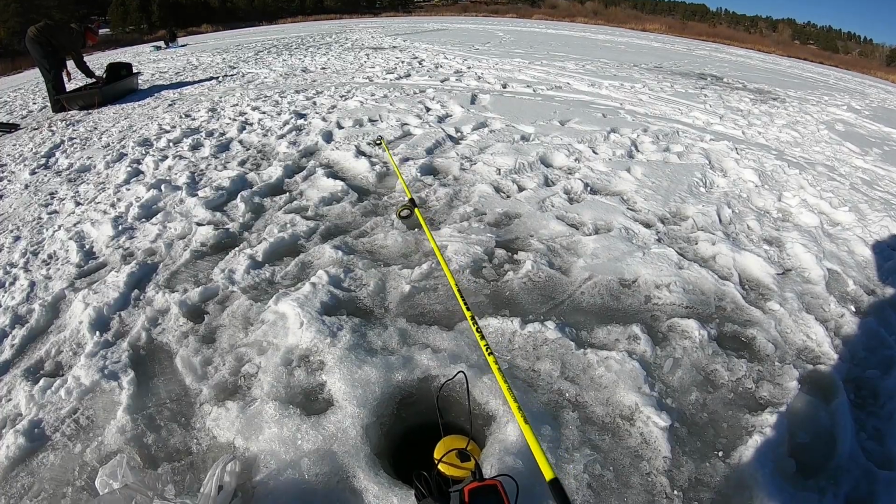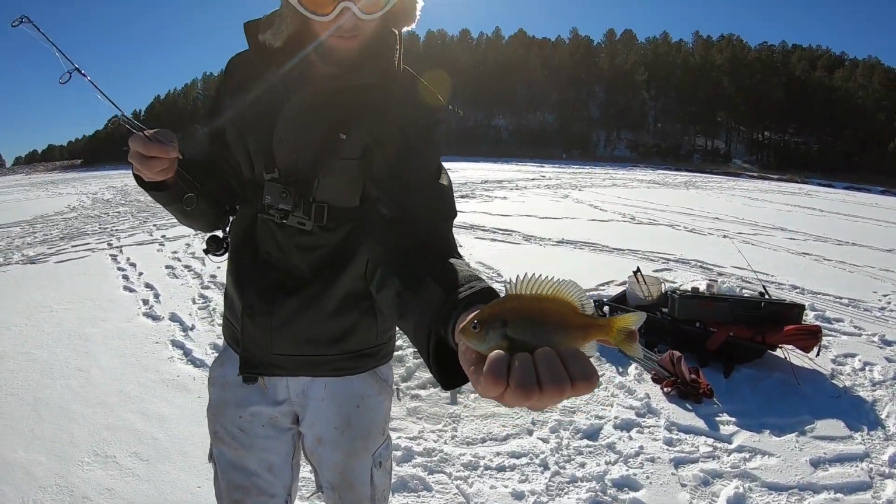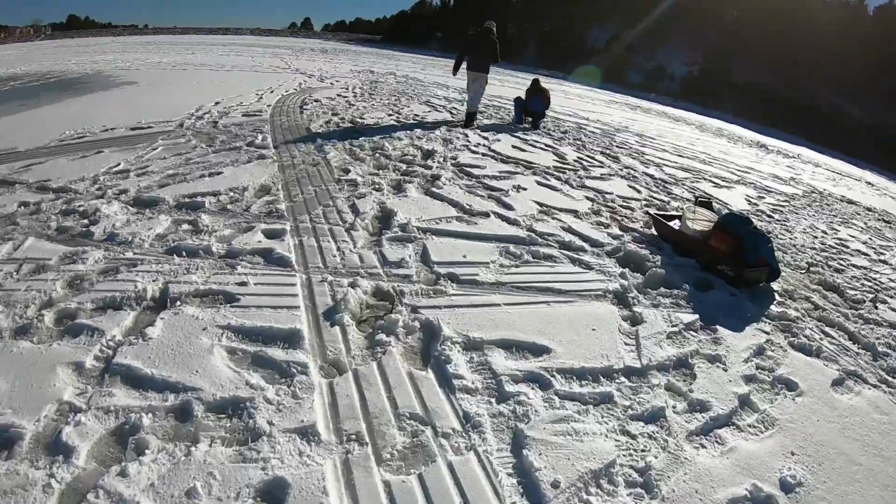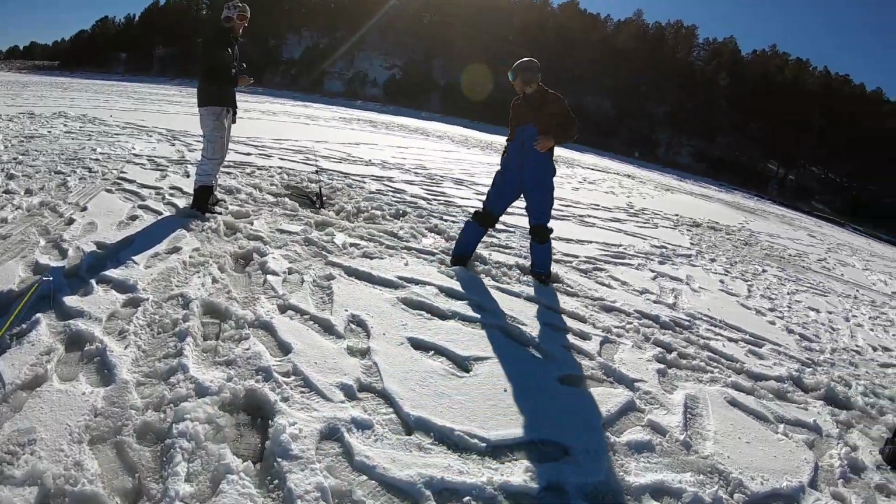Dang, he hit that right on the drop. Chris just caught another little bluegill. Not big, not enough to eat, so we'll drop them. Yeah. We're trying to do it. Is it on? You lost it? Oh yeah, it's probably pretty good.